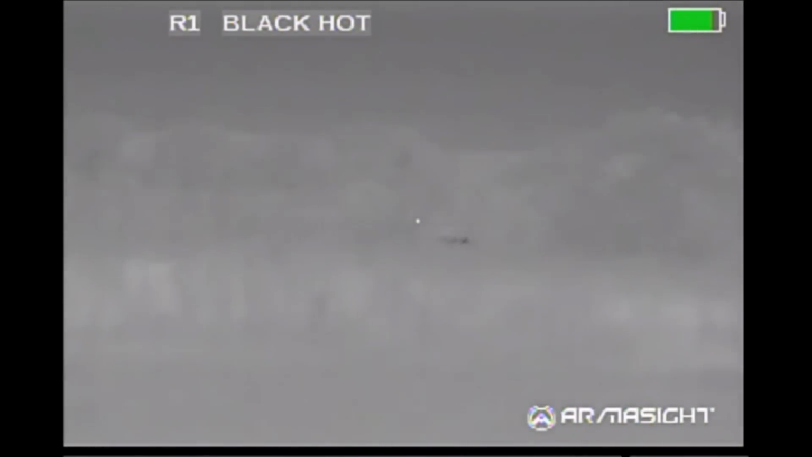Two shots, 2 hits, and the sow goes down. The shot seemed to confuse the rest of the hogs, and we were able to make an approach on additional hogs that had actually run towards us.